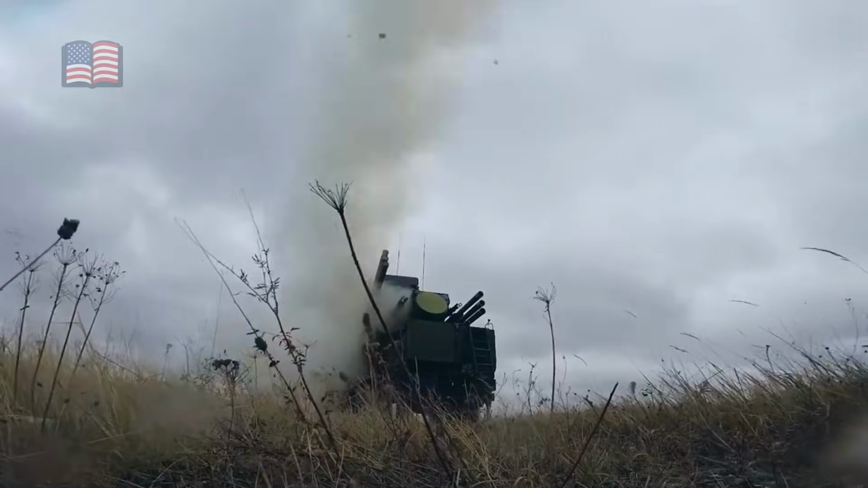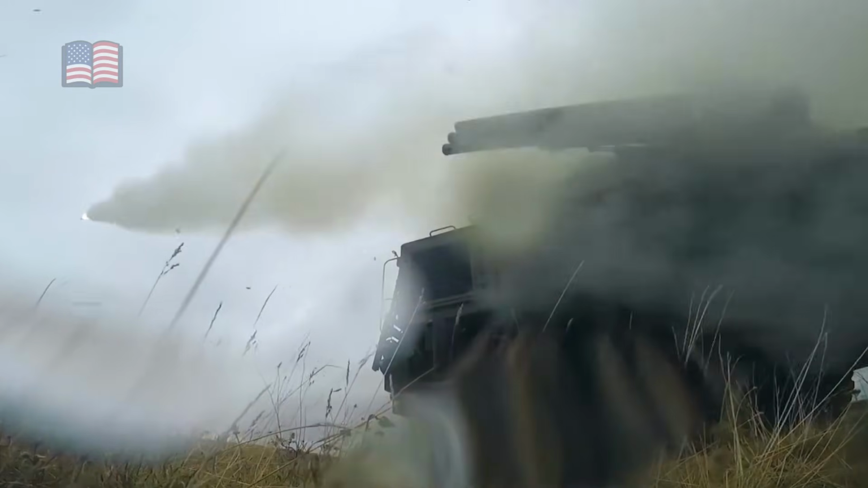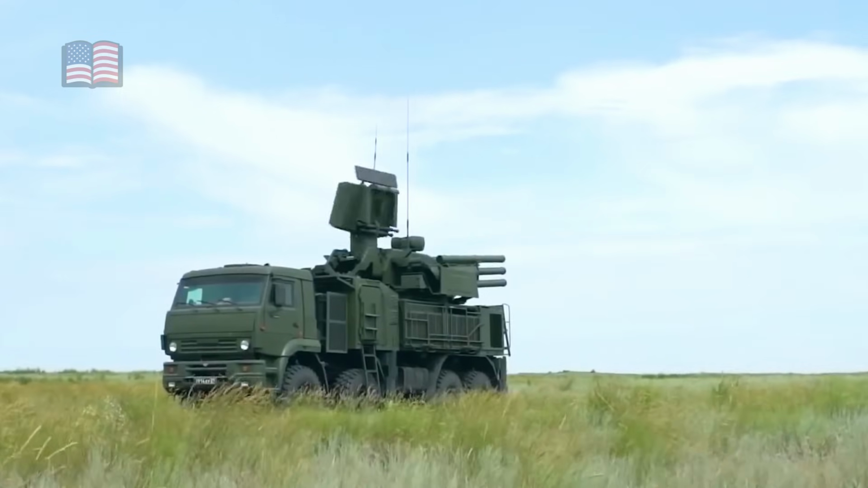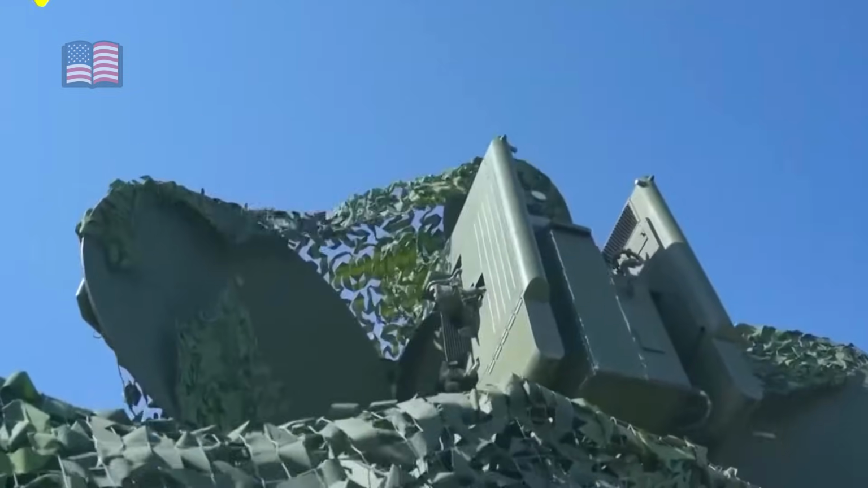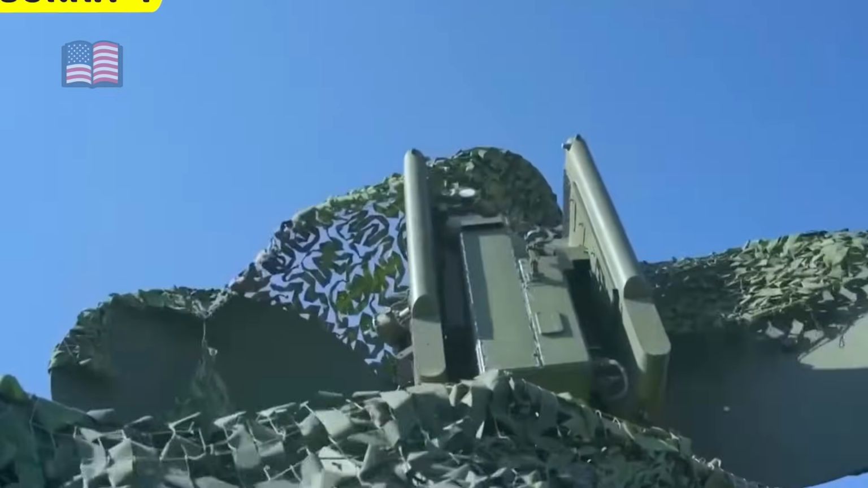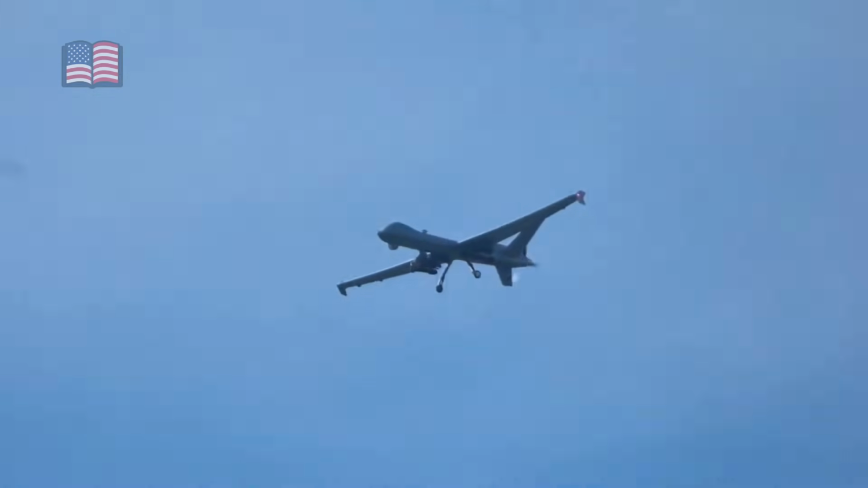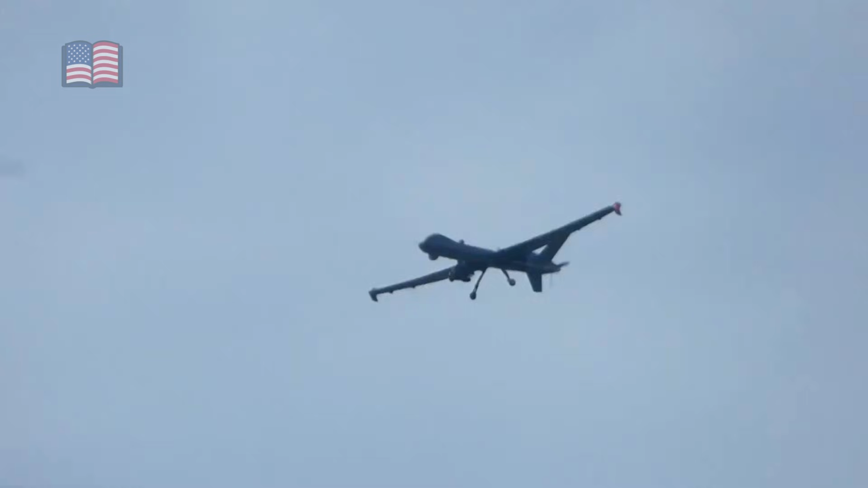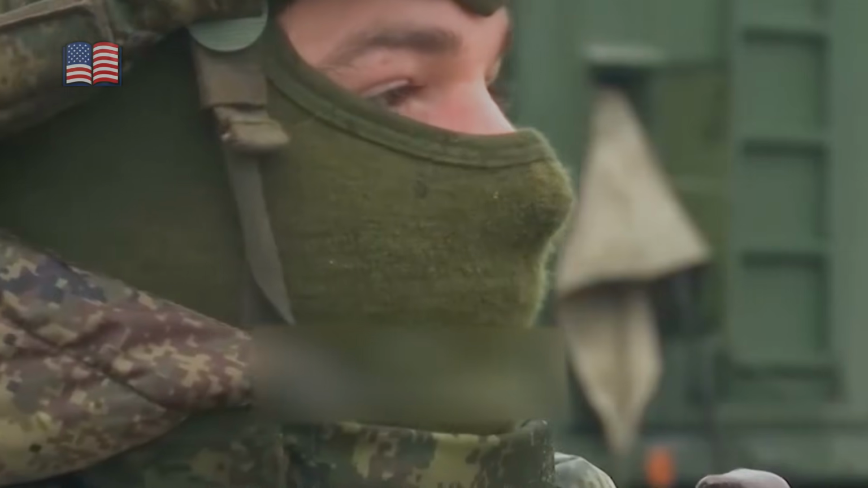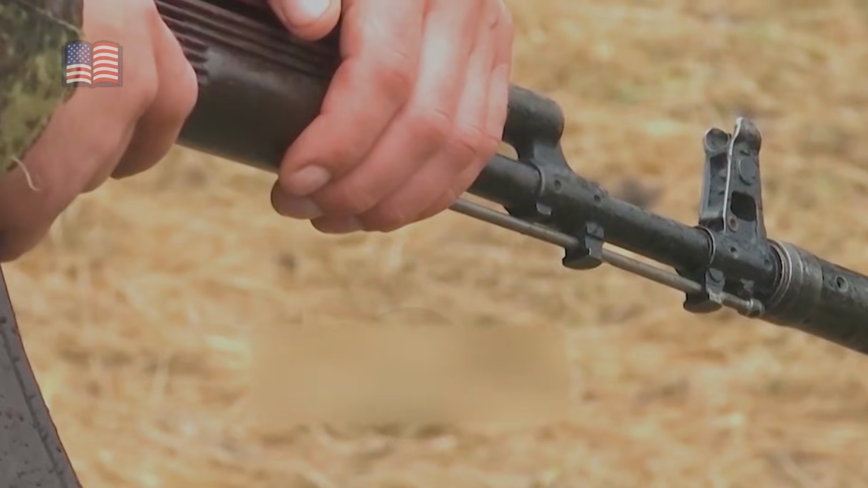This is how modern conflict reshapes itself, not through constant escalation, but through moments that redraw boundaries of confidence. A single drone, a single decision, and a single missile ended an operation designed to stay invisible. The result was not just a destroyed vessel, but a shunt that followed, as plans were shelved and routes reconsidered. In that silence, the real impact of the strike became clear.